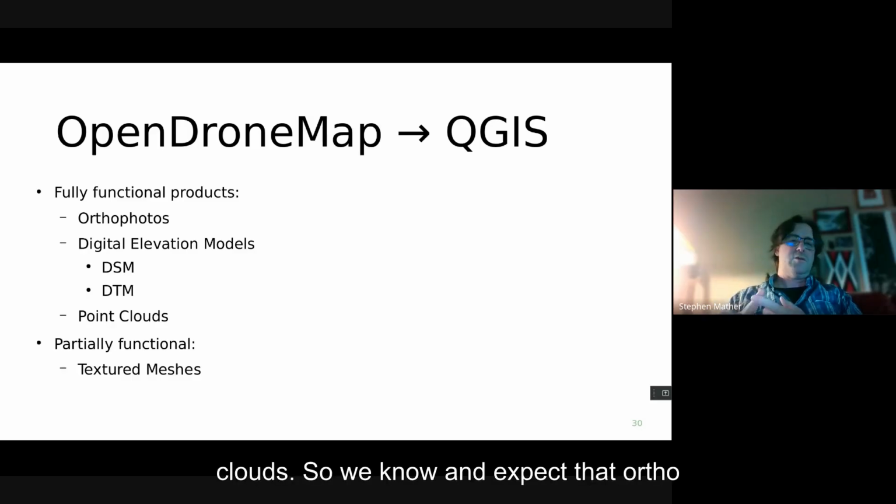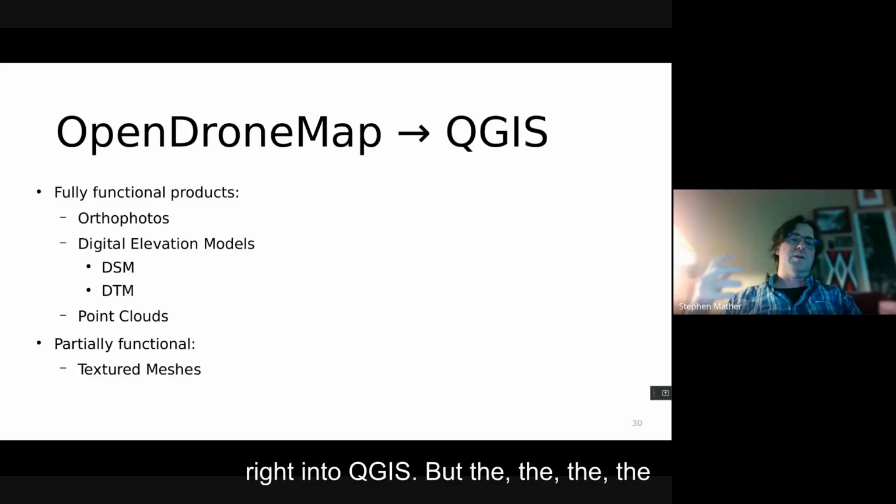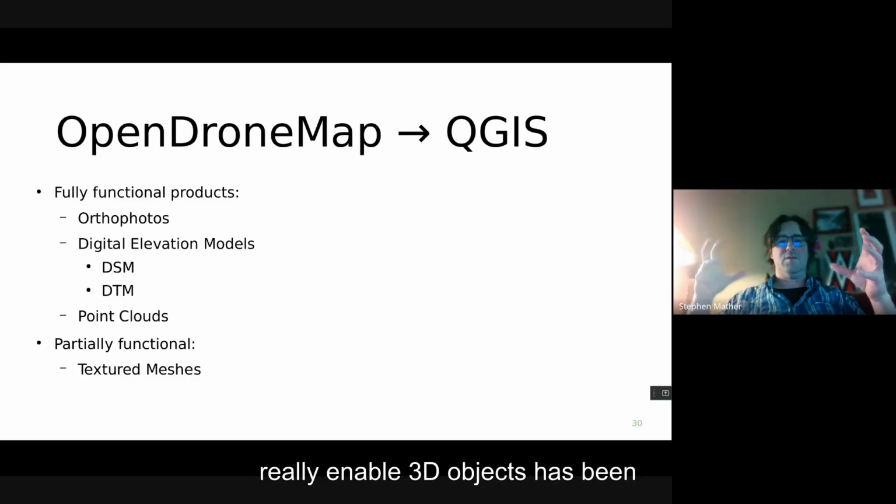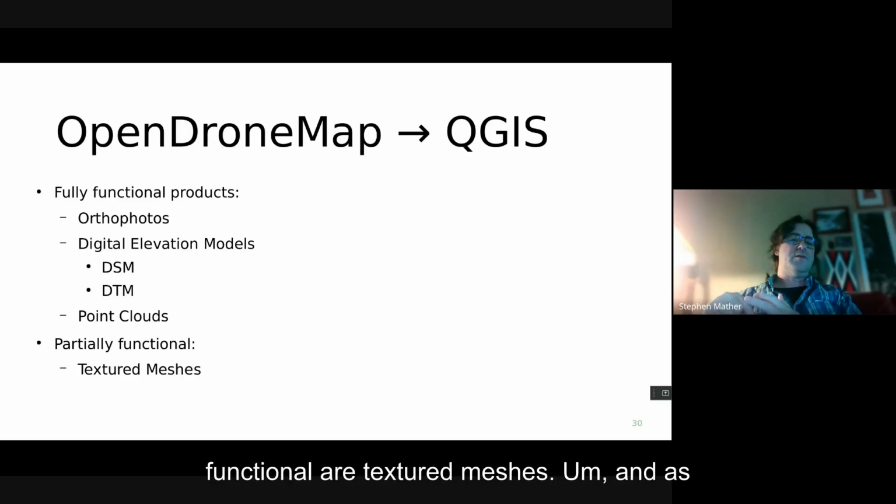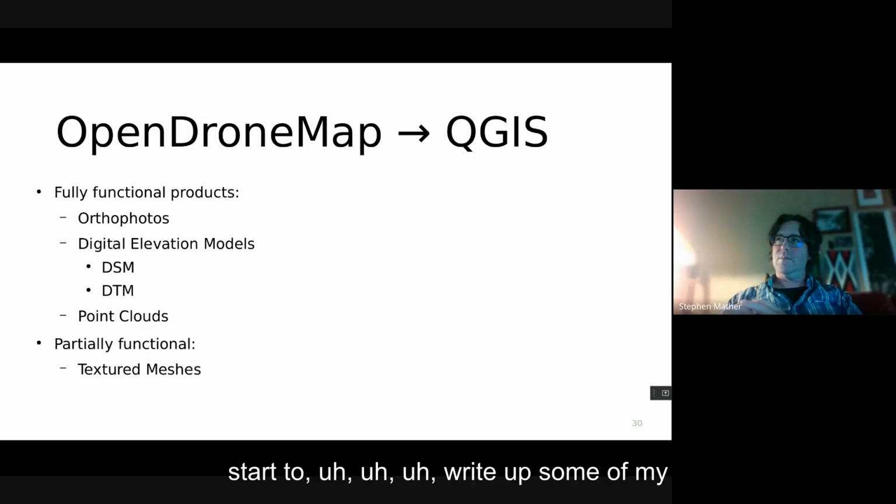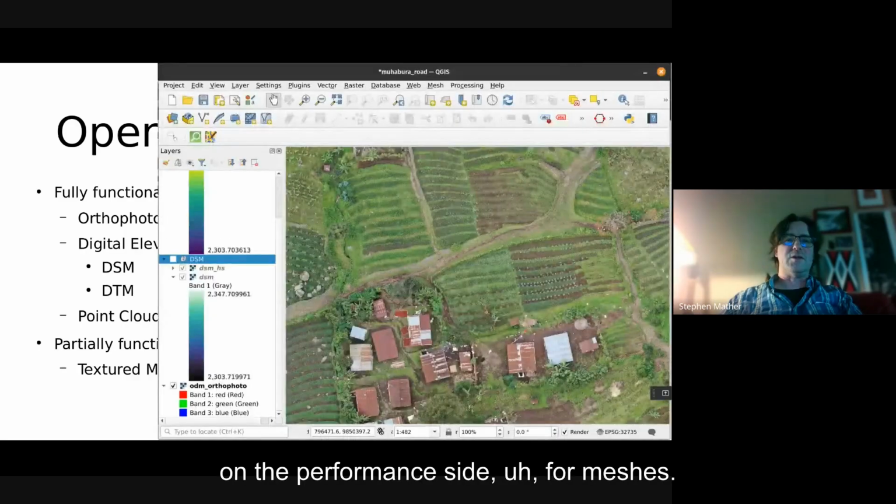So we know and expect that orthophotos and digital elevation models should come right out of OpenDroneMap and go right into QGIS. But the incredible functionality that's been added in the last few years by the QGIS team to really enable 3D objects has been fantastic. And point clouds are definitely a first-class object within that ecosystem. Also partially functional are textured meshes. And as I've been starting to finally test those within QGIS, I'll be interested to start to write up some of my findings there, and hopefully that'll help on the performance side for meshes.